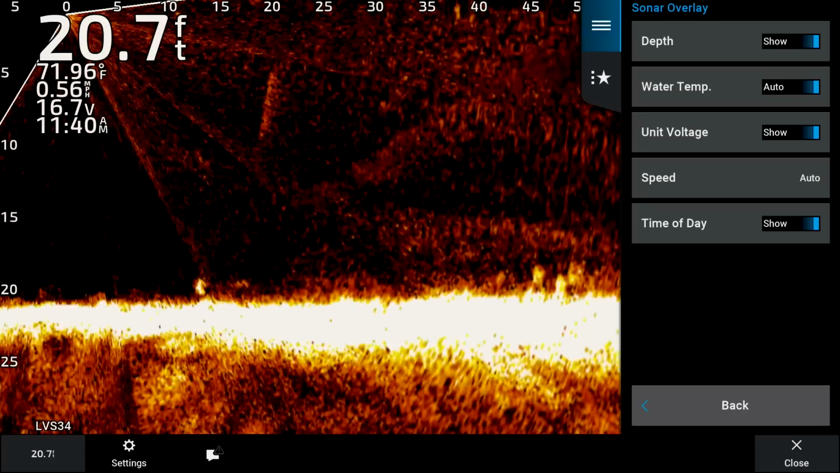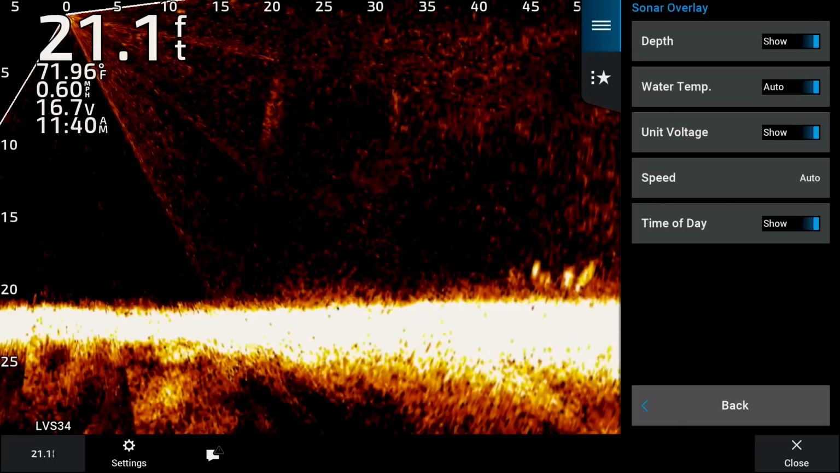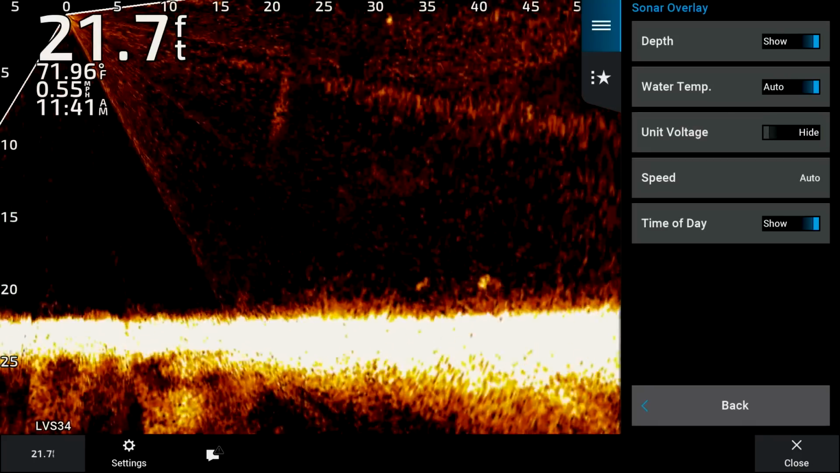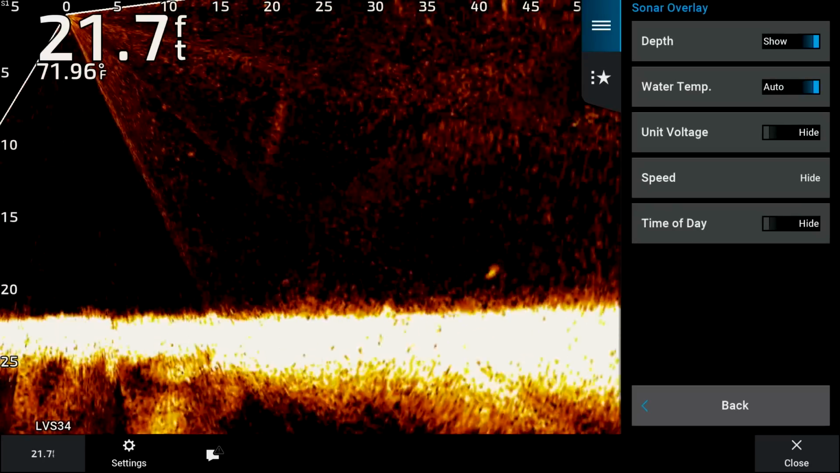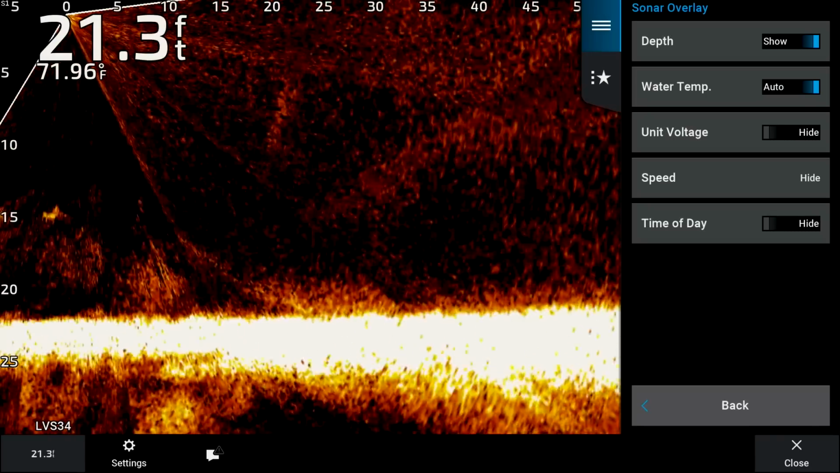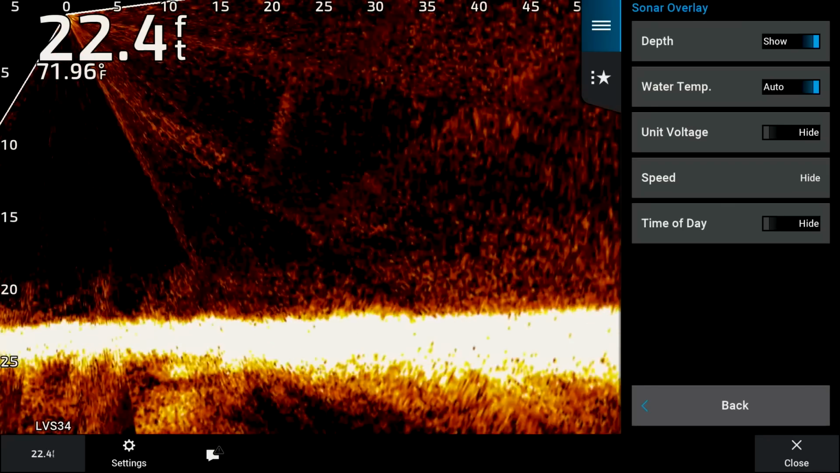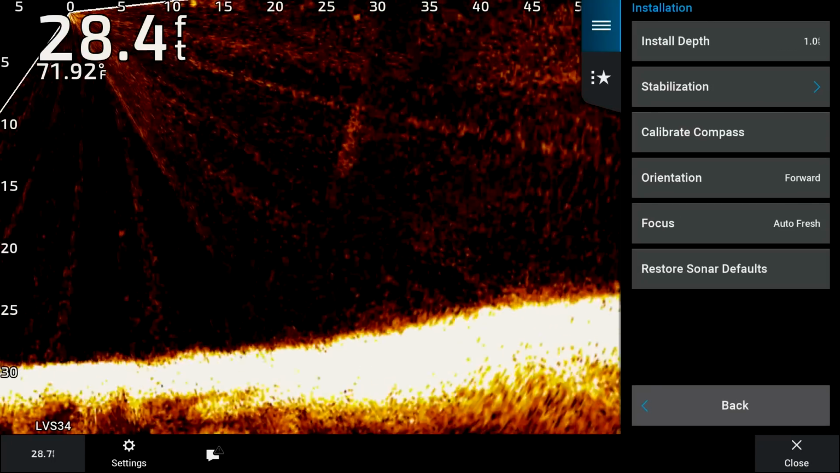Overlay data. Now this is something that I play around with on my screen, just so that there's less real estate getting taken up by data that I don't really need on this screen. I'll leave the water temp, but then unit voltage, speed, and time of day I'll just get rid of. That way all I have is my depth and my water temp, and all of the other information that I need is just going to be on these bottom two graphs. So again, less real estate, the better. Now I have more real estate for my Livescope. And then focus, I always leave on auto fresh. That seems to work for me.